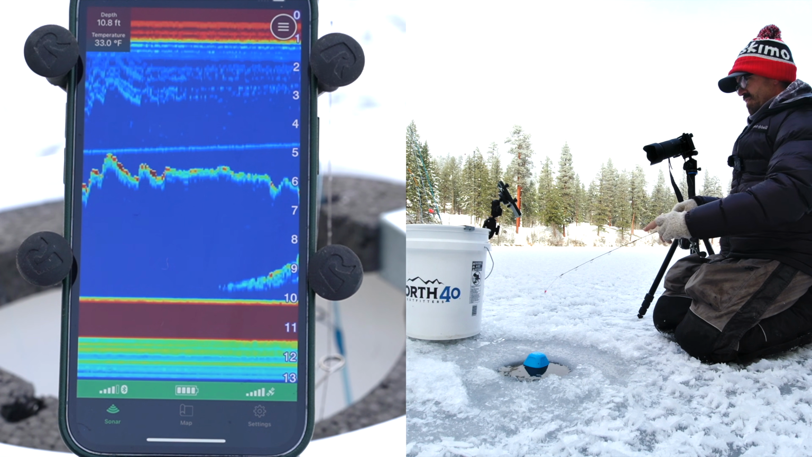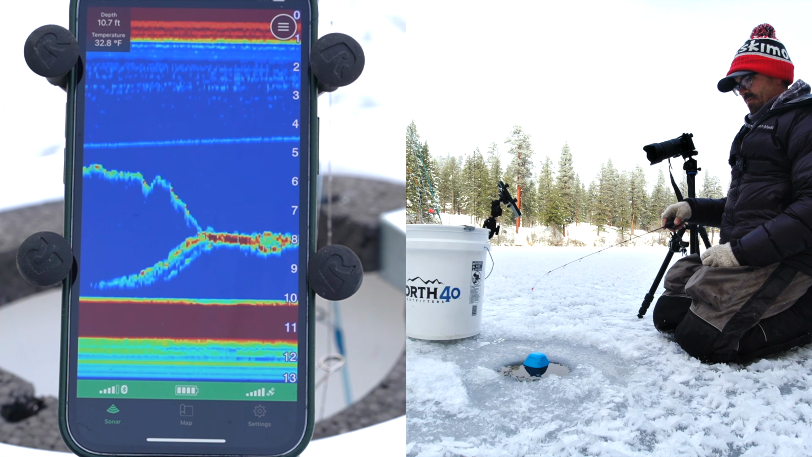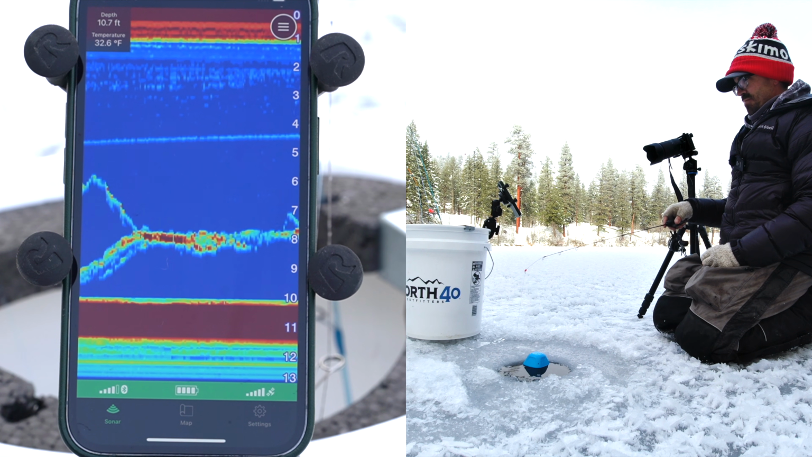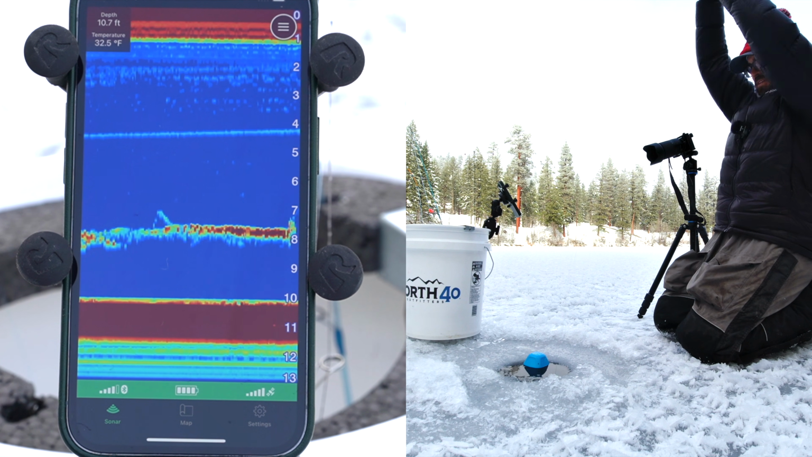Oh, there's fish on the bottom. See it? It's coming up. It's coming up. Oh, I just swam by. Oh, he's still there. There he is, got him.